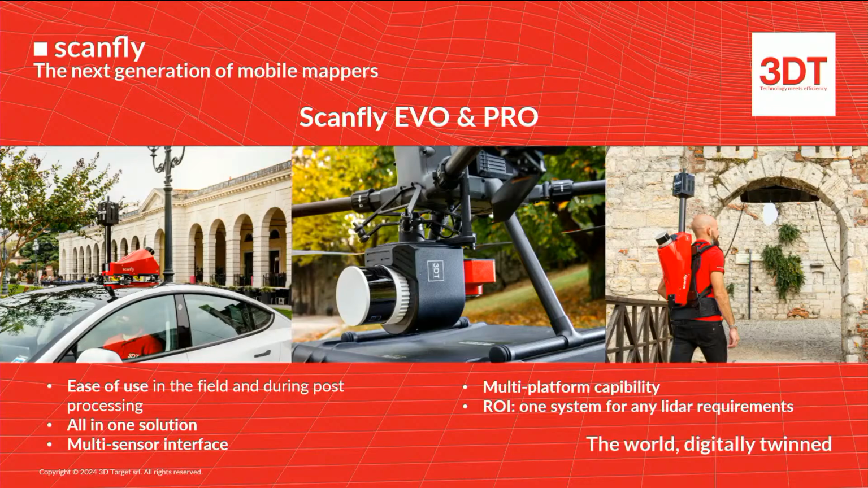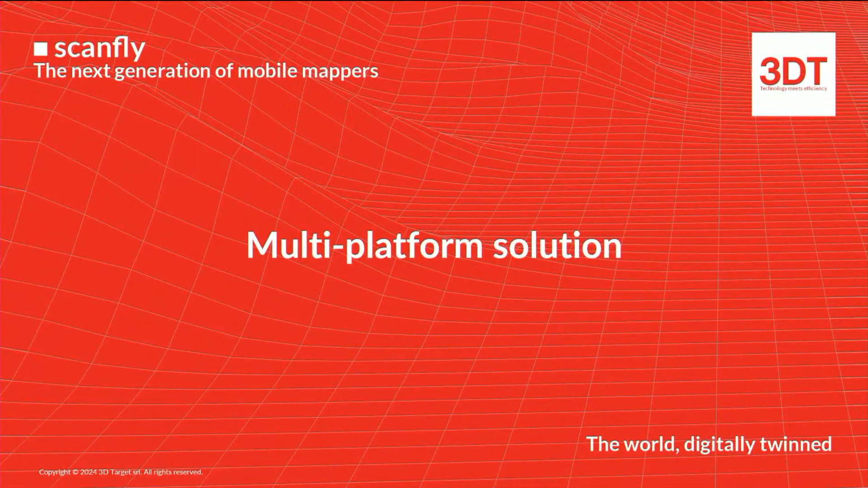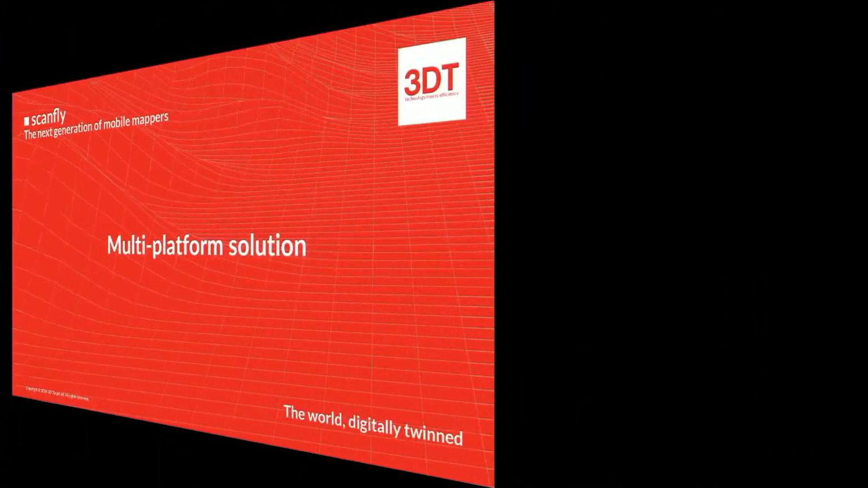And multi-sensor interface. We can integrate a camera, we can integrate a 360 panoramic camera, multi-sensor, multi-spectral camera, and so on. And it's quite cheap. So the return on investment is very, very fast. So just to have a look at what we think about our vision for a multi-platform solution, let me play the video.